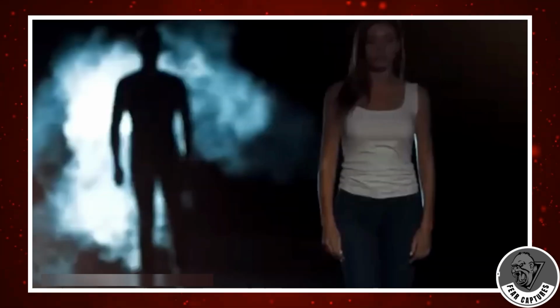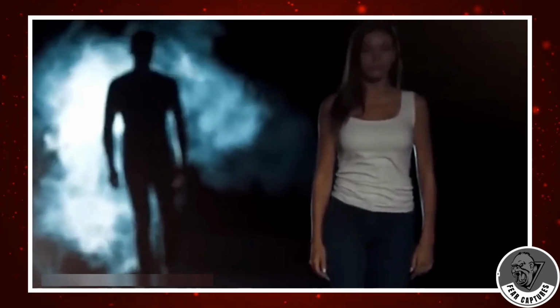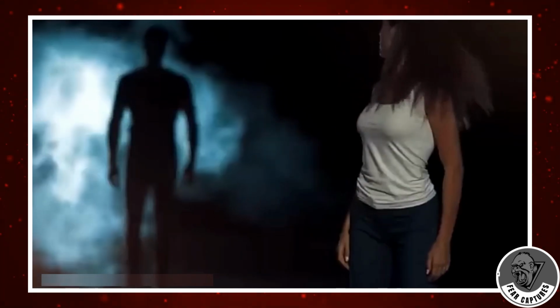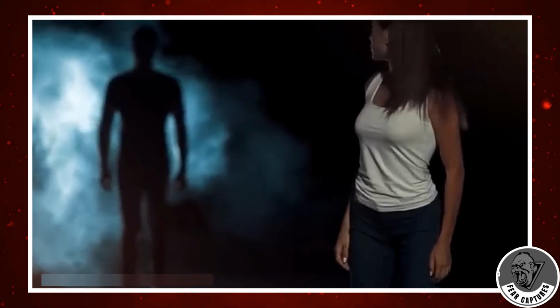The homeowner is perplexed by this strange occurrence and speculates whether it could be attributed to a shadow person. These entities have become a prominent subject of discussion within paranormal circles, gaining traction in recent times. Described as fleeting humanoid silhouettes often glimpsed from the periphery of vision, shadow people fuel speculation and intrigue.